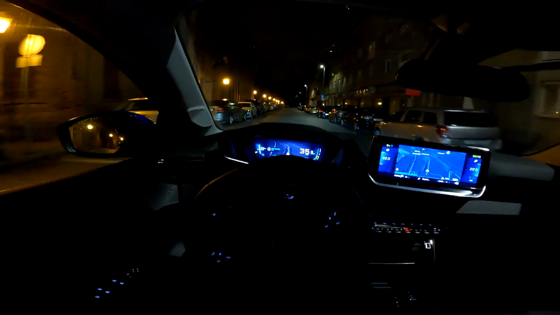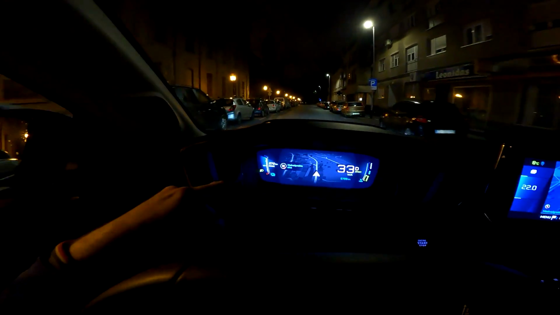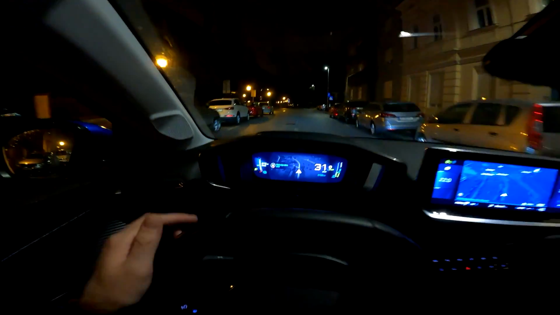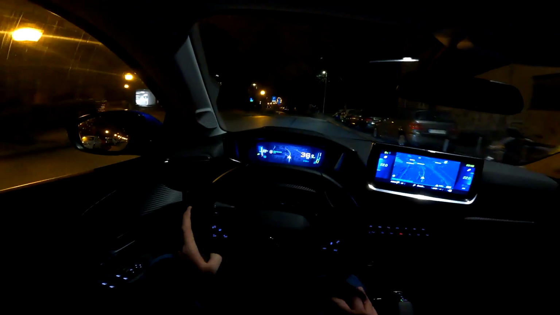But what I don't like is this range section here. So this is like the status of your battery, but you don't have the exact percentage. Now why is that? I don't know. I think the percentage would be so much more useful. Here you need to guess how much battery you still have.